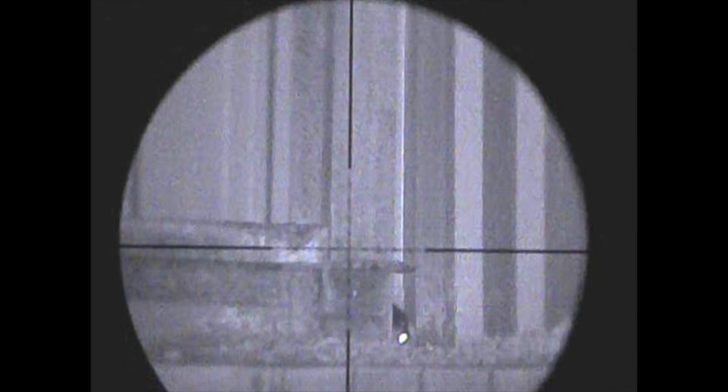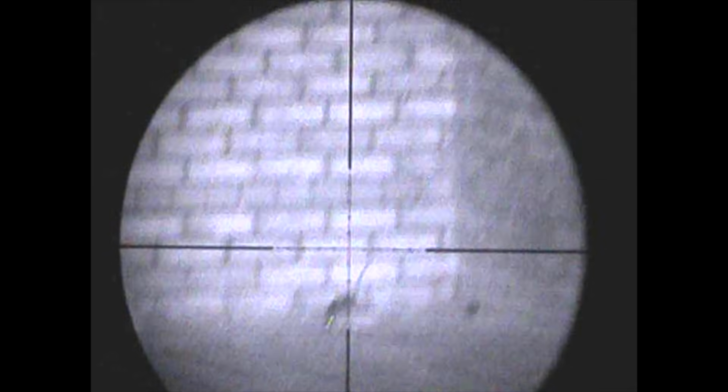Going up the wall where the corn was. When he gets to the top, he'll stop. Whoa! He's on the floor.